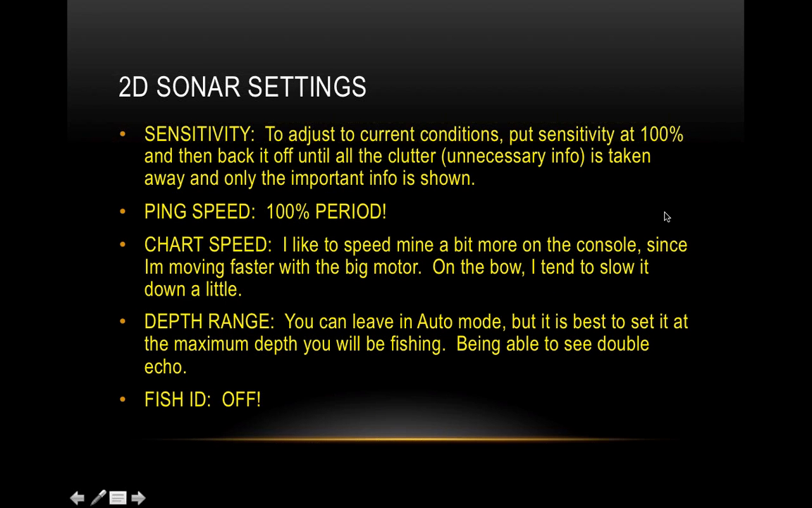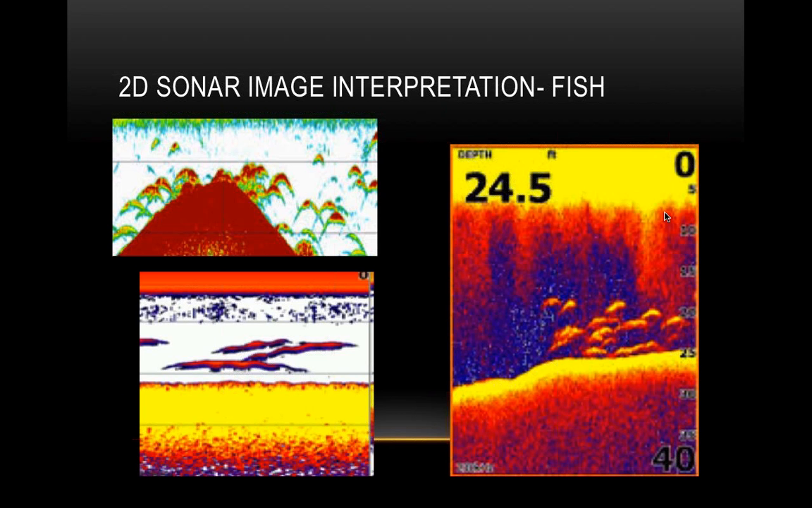Okay, 2D sonar settings. So we've already talked about sensitivity quite a bit, so I'm going to skip over that. Again, it's that happy medium. You want to make sure that you bring it up to 100% and then reduce it down to where you're getting rid of all that clutter, that unnecessary info.